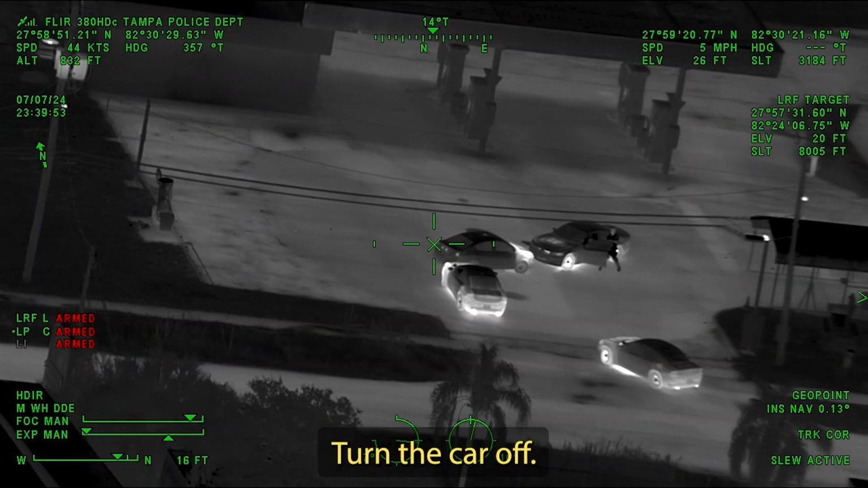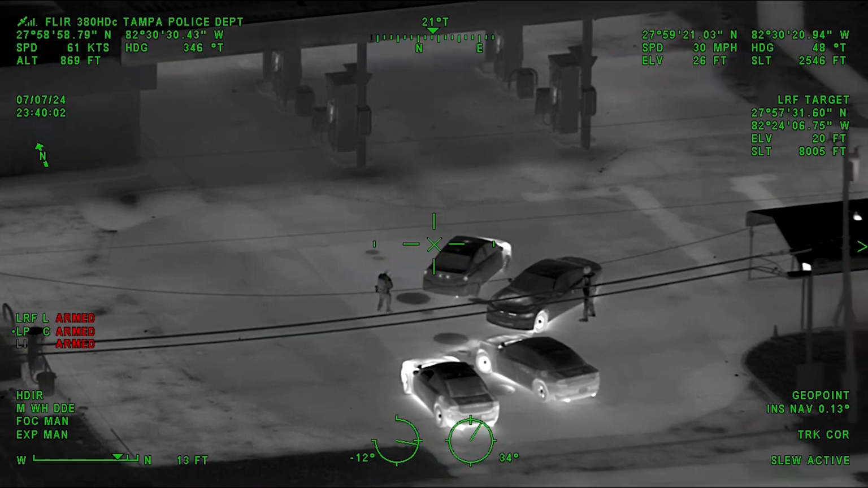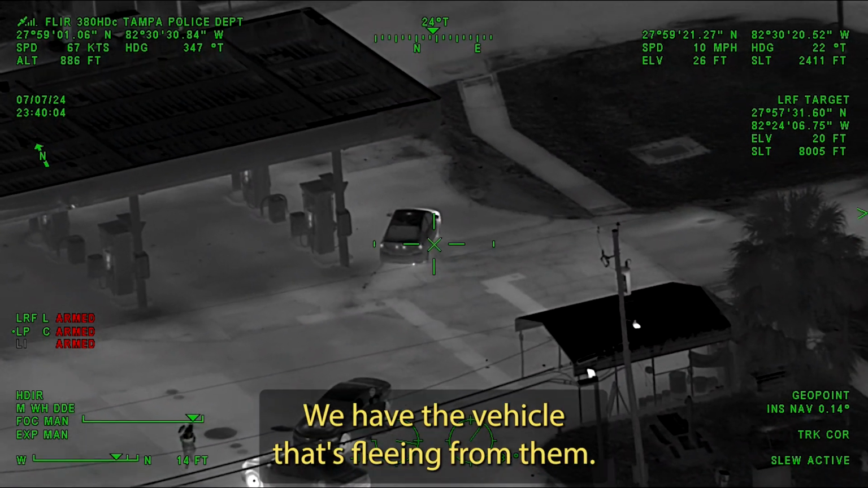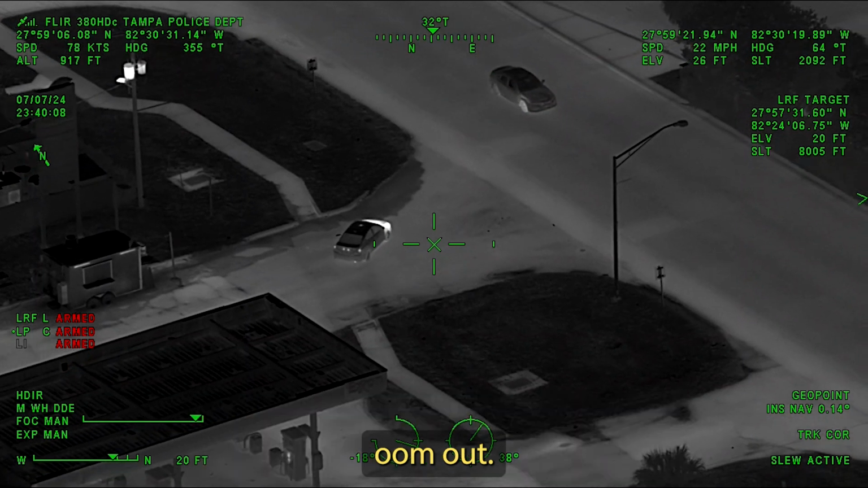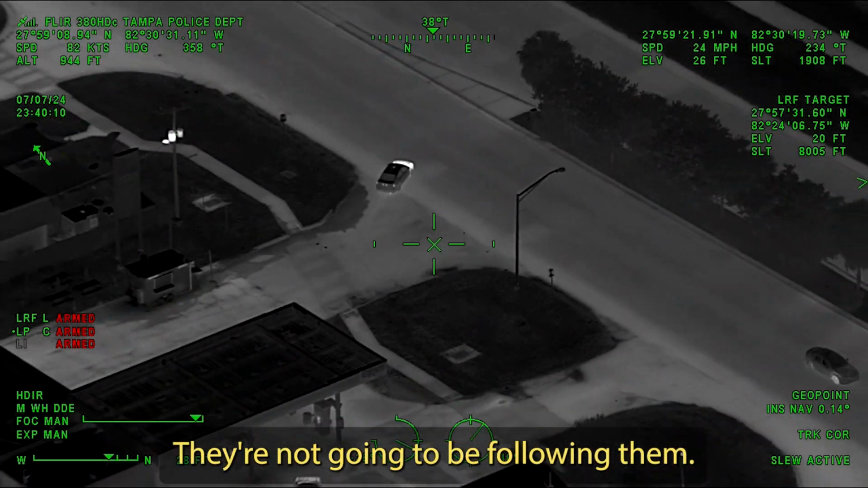Turn the car off! Stop! Stop! Air 5, we have the vehicle that's fleeing from them. Go ahead, notify K-9. He's coming out to Delmay right now. Show your units, shut it down. They're not going to be following him.